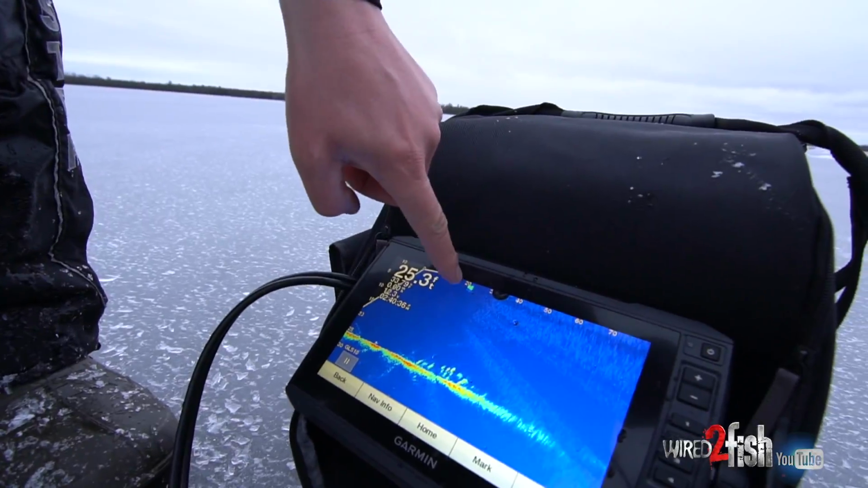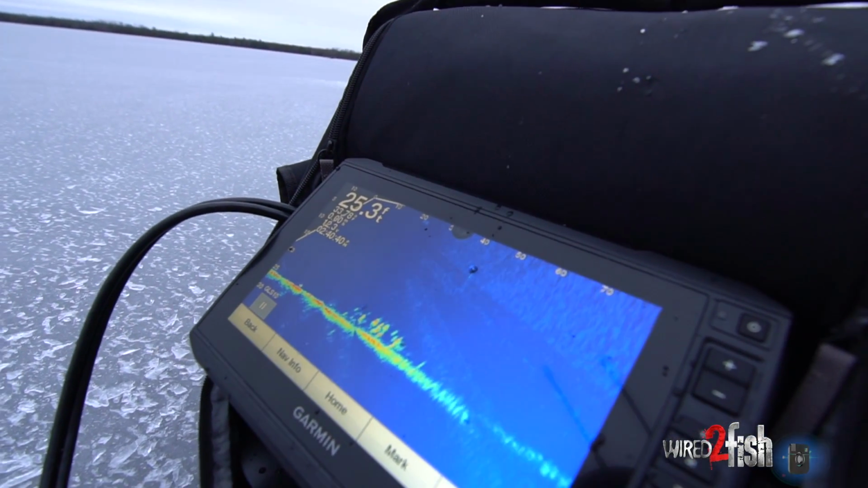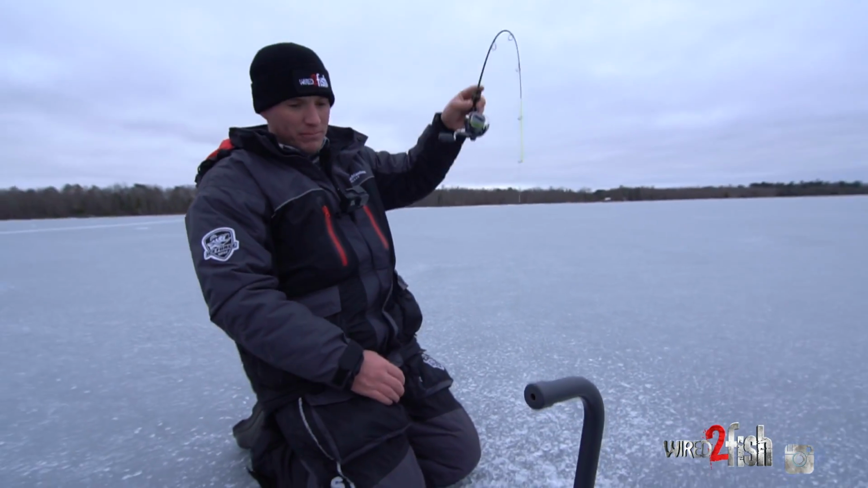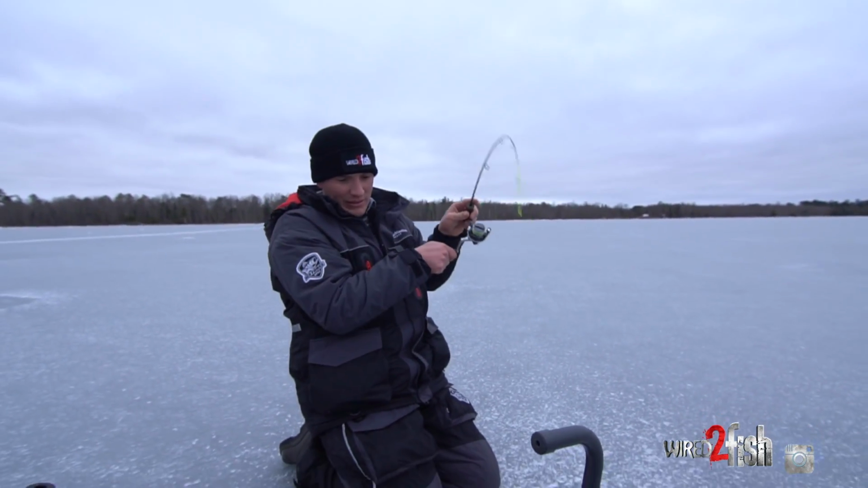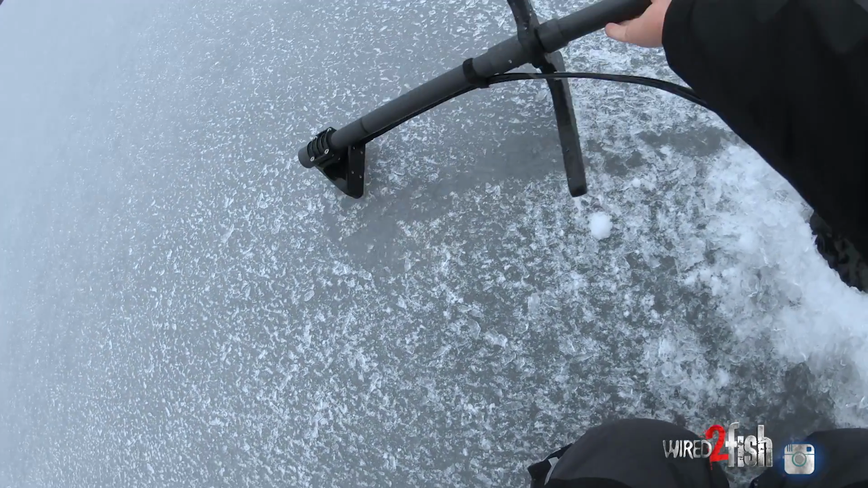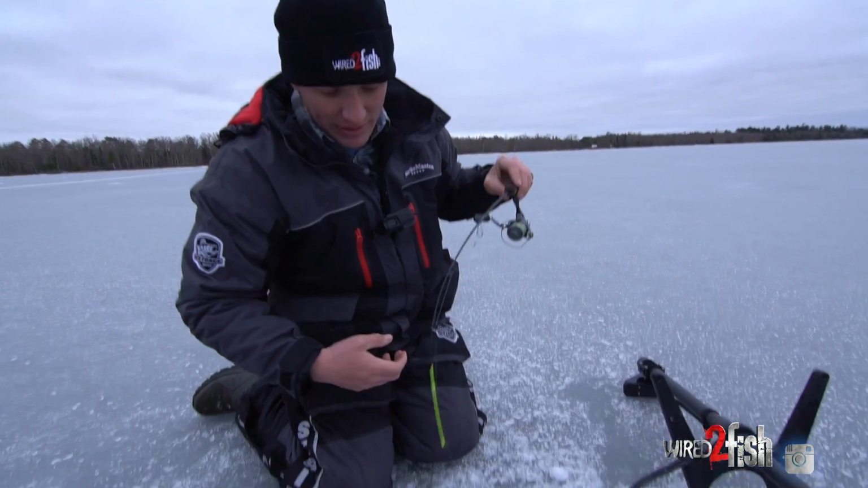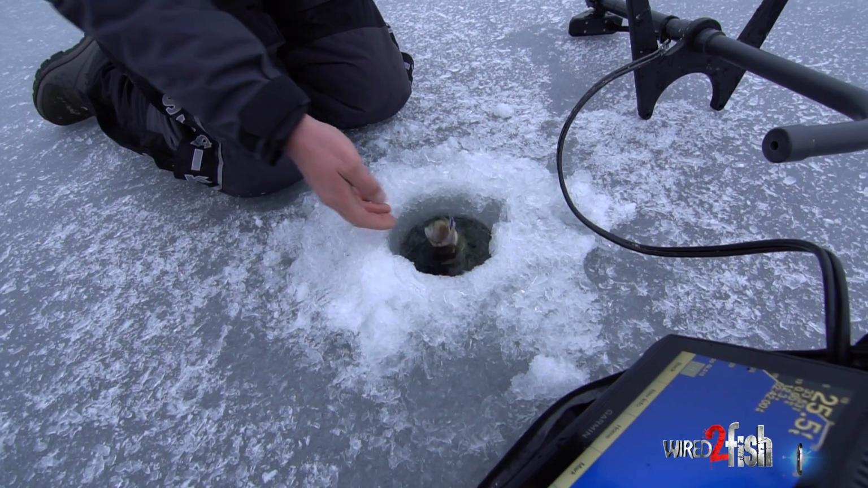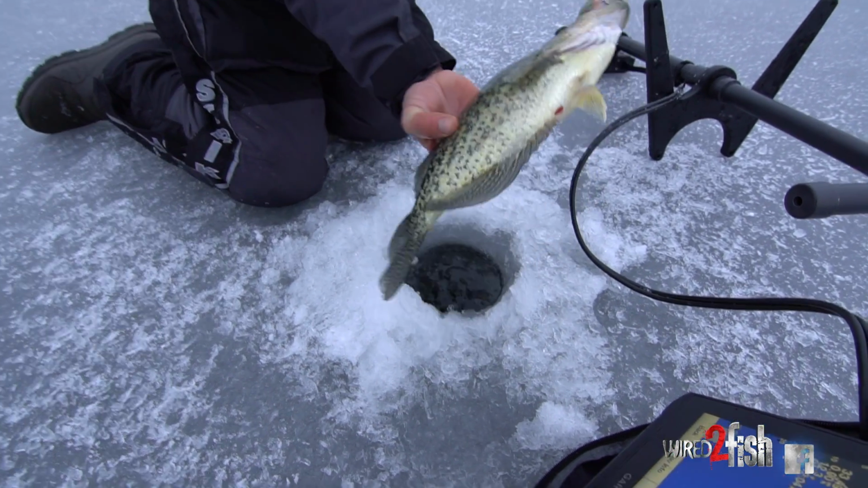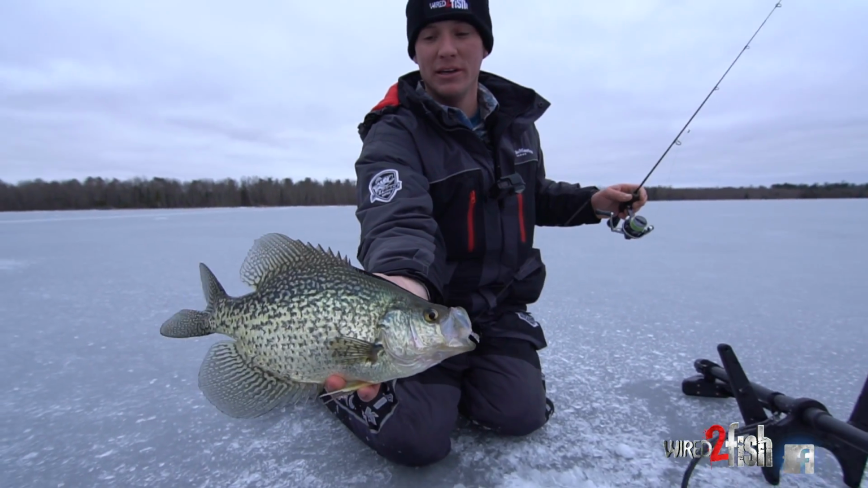See, there's my hole I just drilled, and I might not quite be right on him, but it might be good enough. Smoking up, smoking up, smoking up. Got him. I'm gonna pull this out. People talk about the community hole and stuff like that, and there's a reason for that. But if you want to get on some fish that are not in the community hole, look at that. That's a big giant crappie.